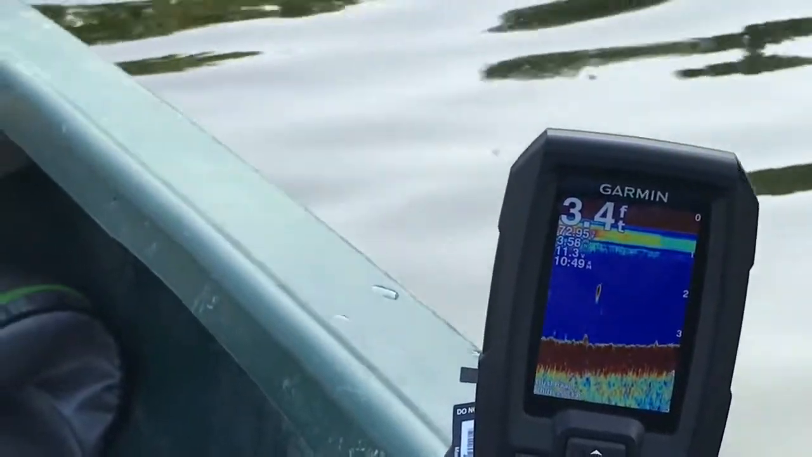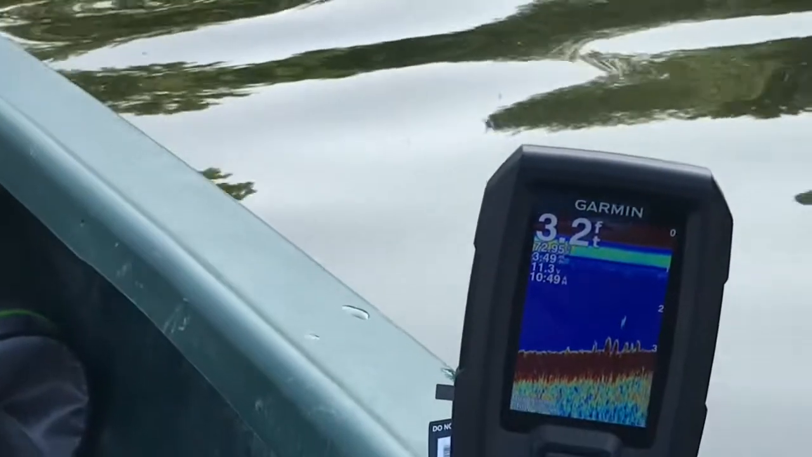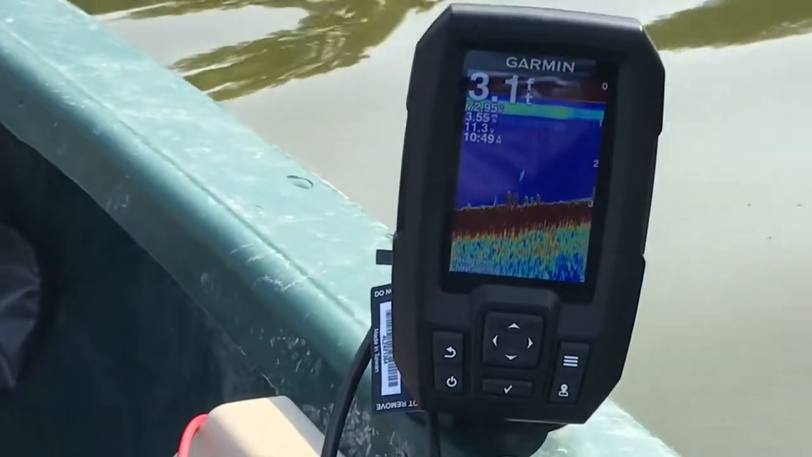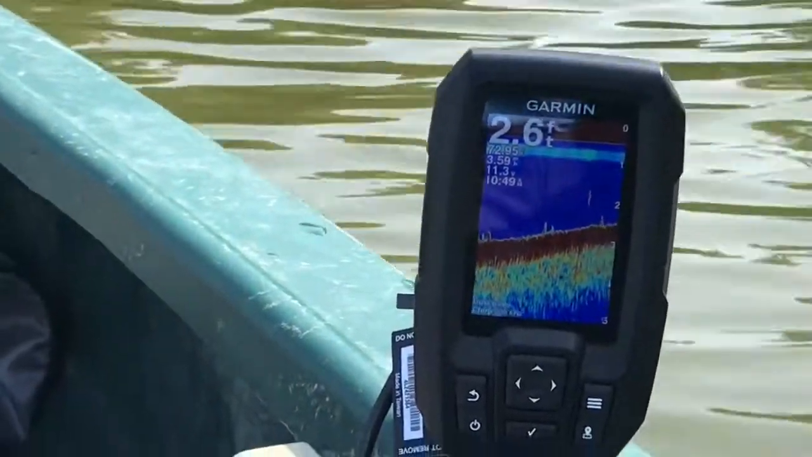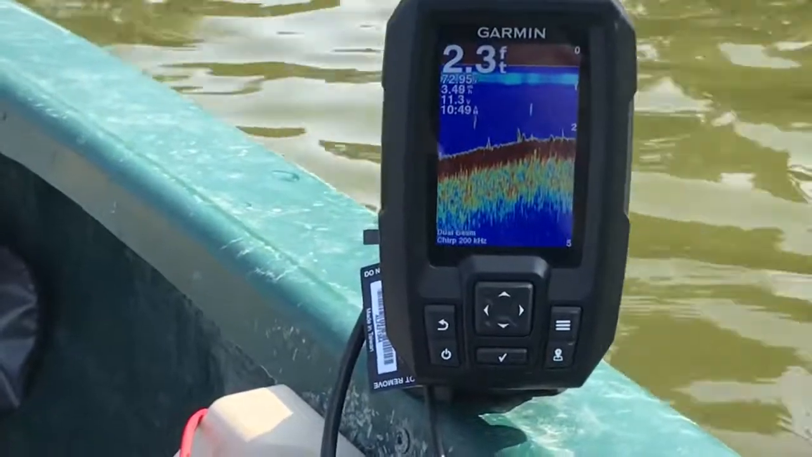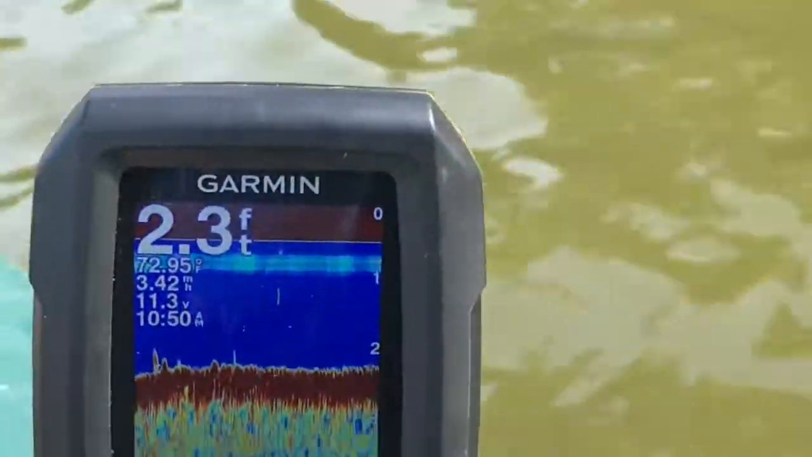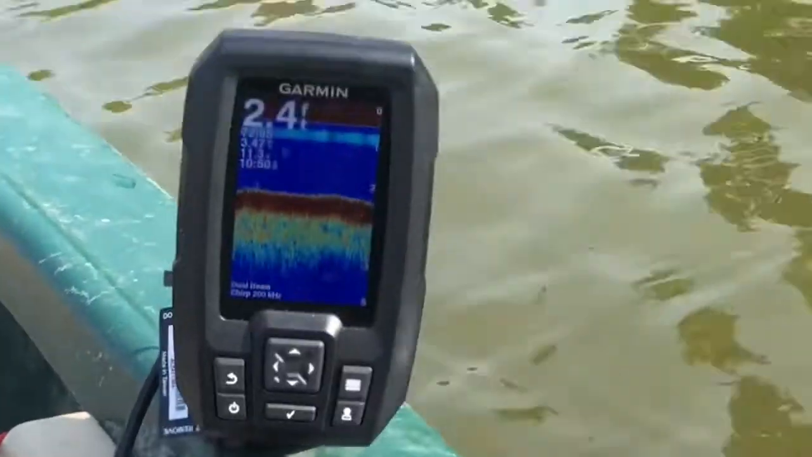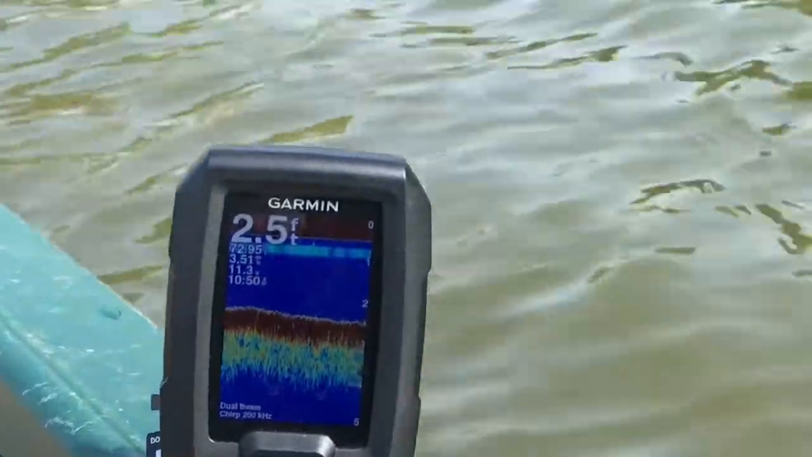Anything that's off of the bottom looks kind of like an oval shape. Those are all fish right there. Some fish finders show arches, not this one in particular, but these ones are like clumps. And I've set it so that it beeps at me when there's fish on the screen.